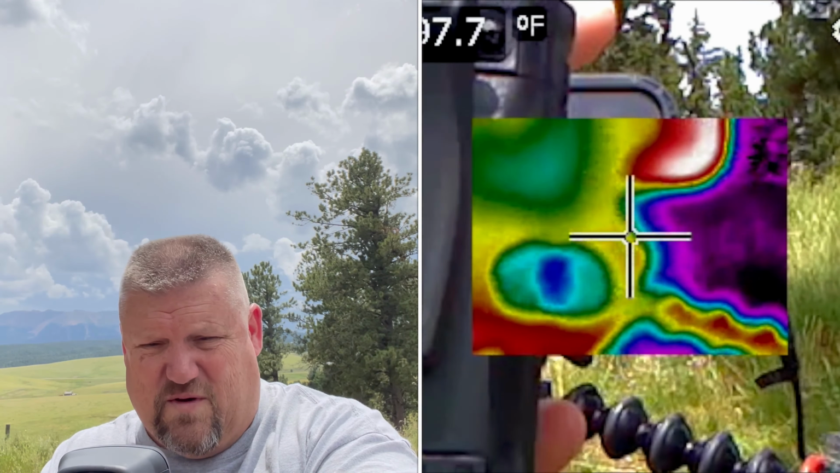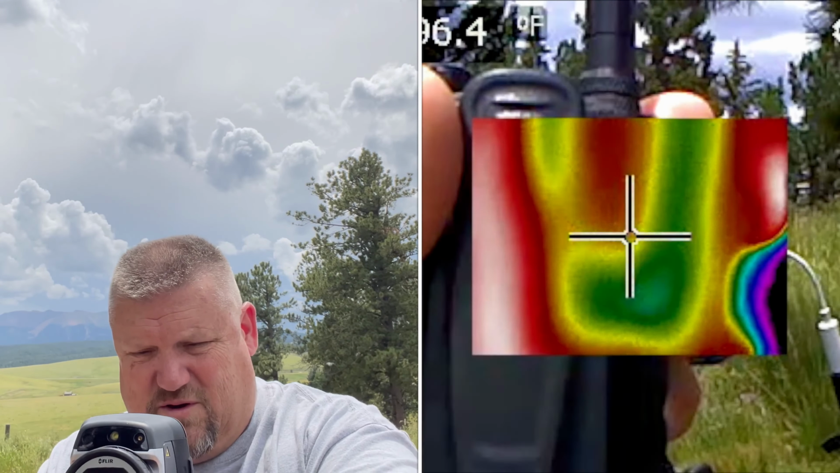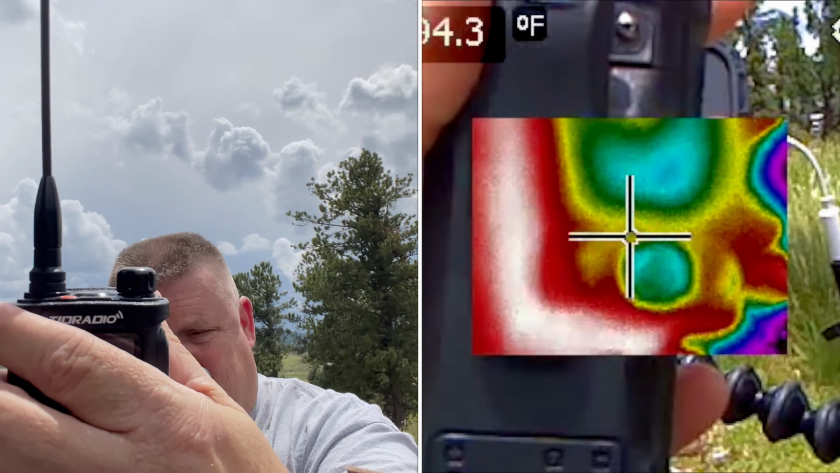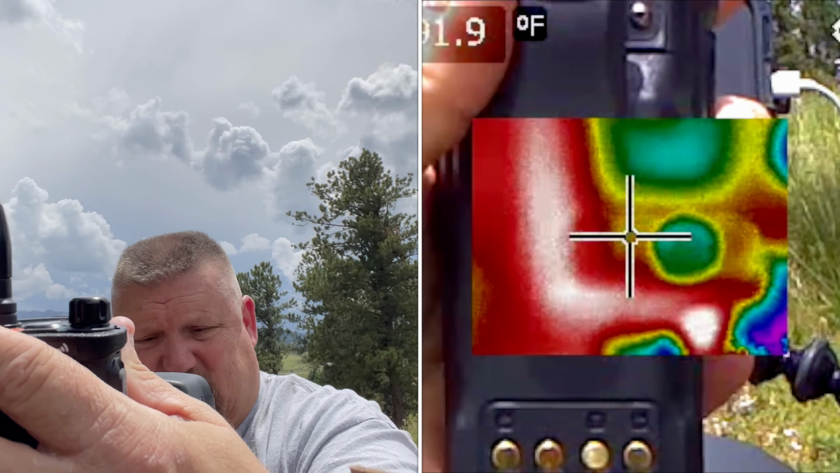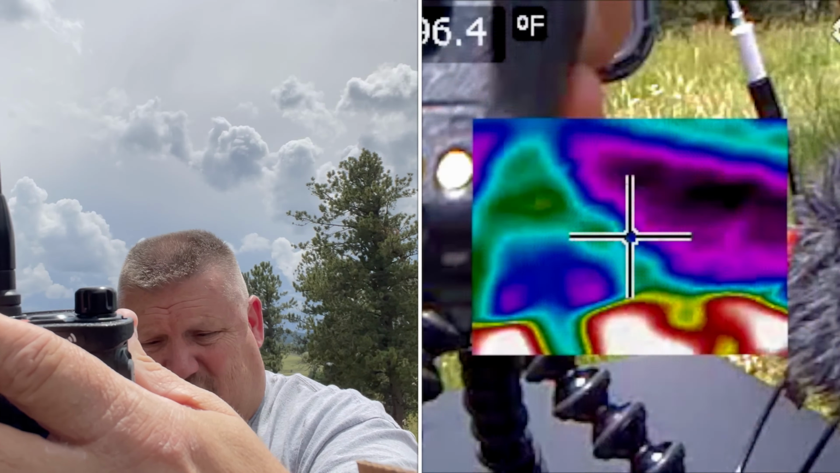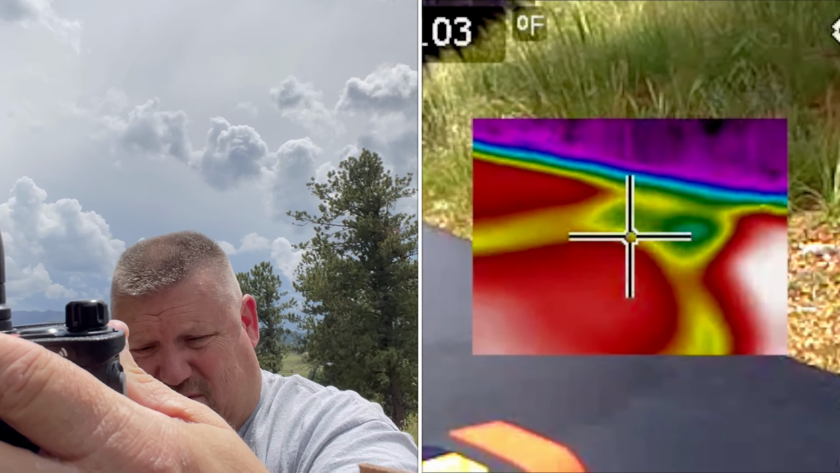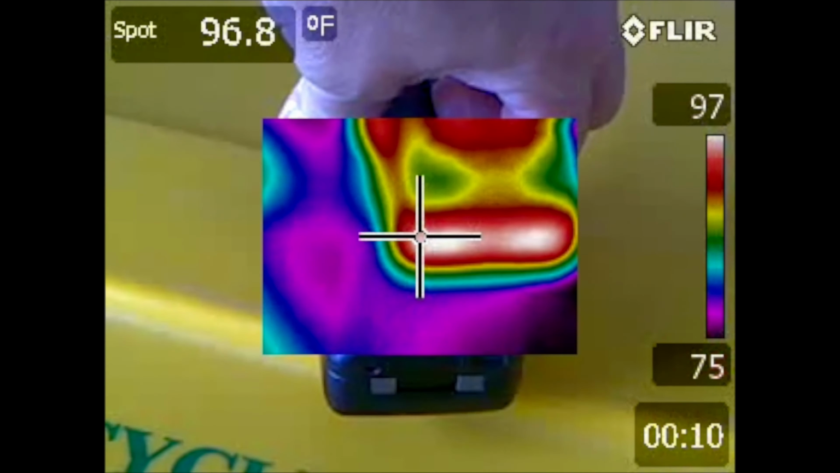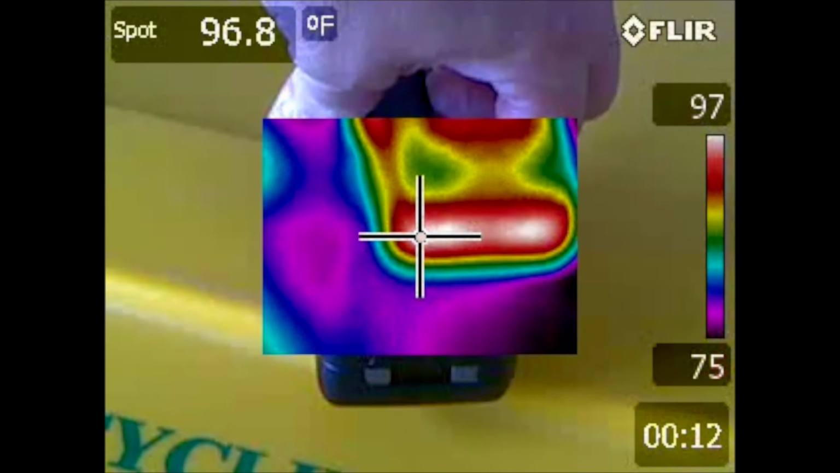So I'm not even sure if I'm recording video, so I'm going to turn the radio around and key the transmit and look at the back buttons on the radio. Let me go in the garage and see if I can see it better. All right, here I am in the shade of the garage. I'm keying up on the radio, looking at the back battery buttons.